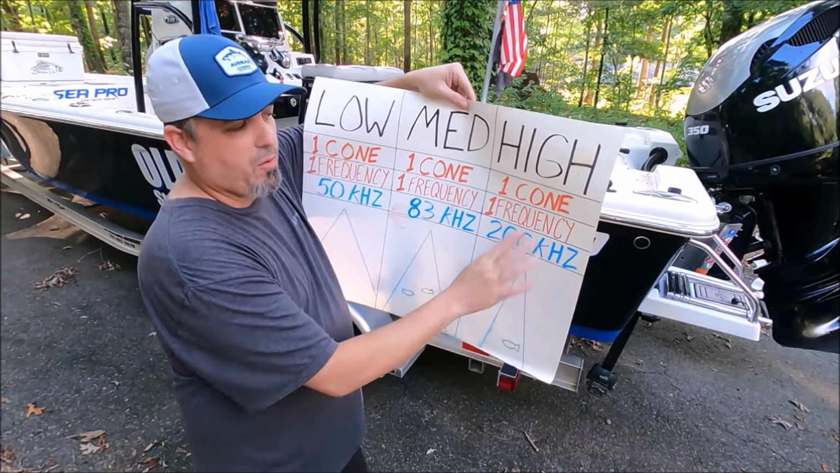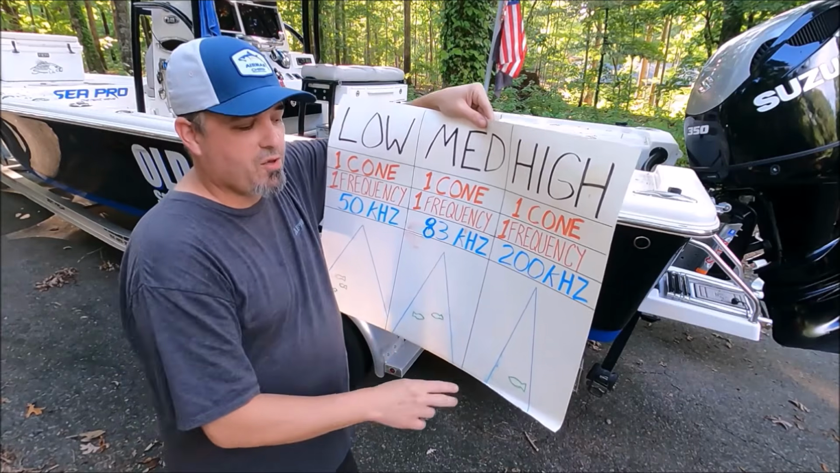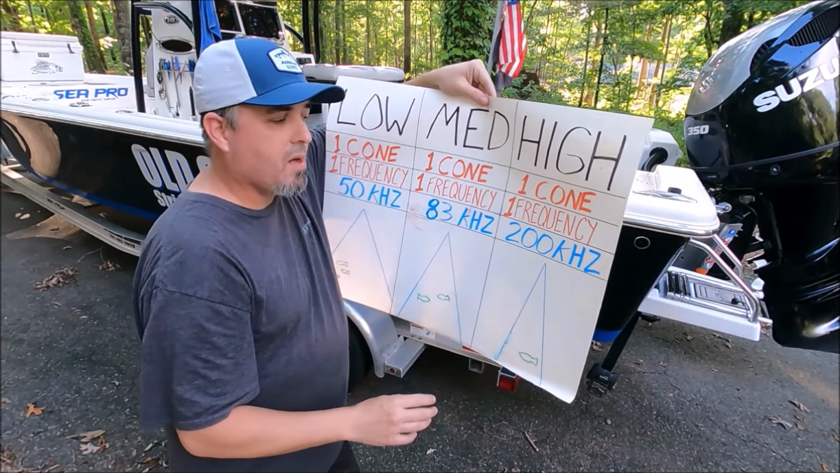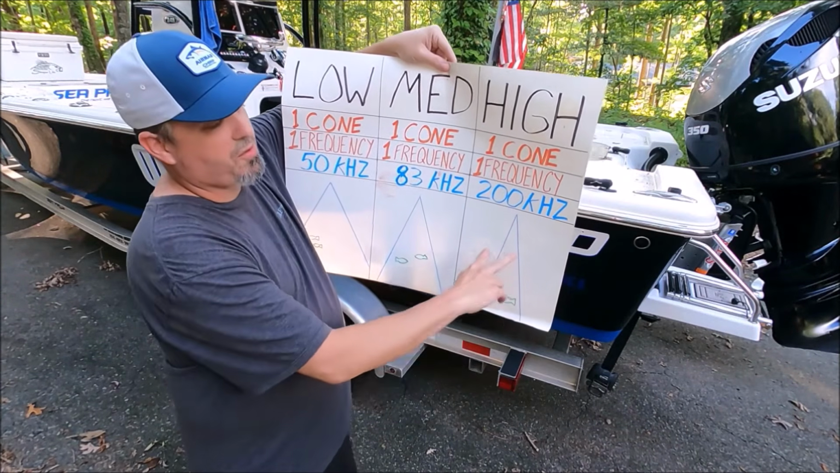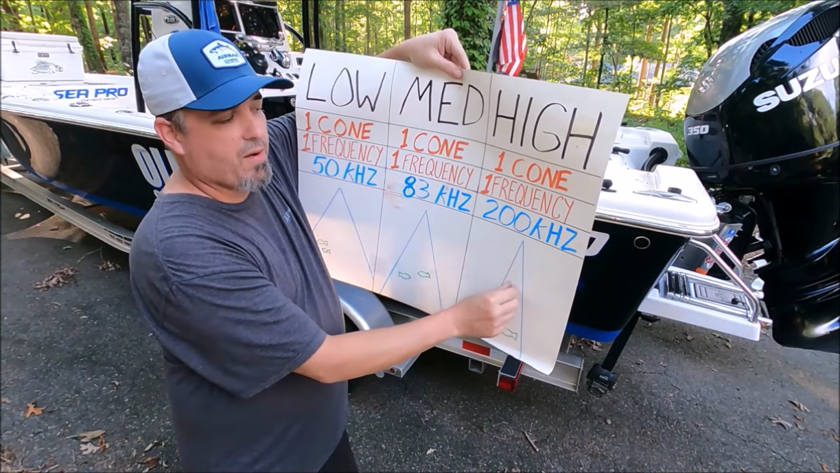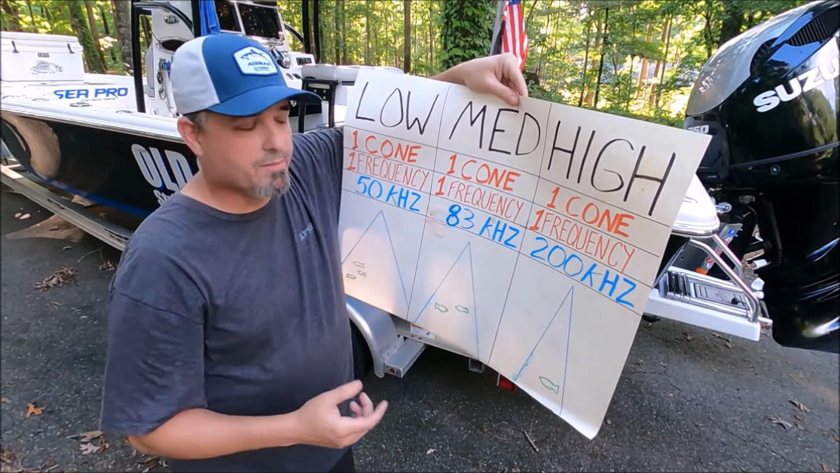So with high, or 200 kilohertz, you're going to have more of a narrow cone usually. This means you have very good detail on the bottom. It picks up every little bump. But you have a very narrow cone, so you're not going to find suspended fish as easily, because the closer to the surface, the closer to the transducer, it gets very narrow up here, and it's hard to mark those fish, especially if you're sitting still and moving slowly.